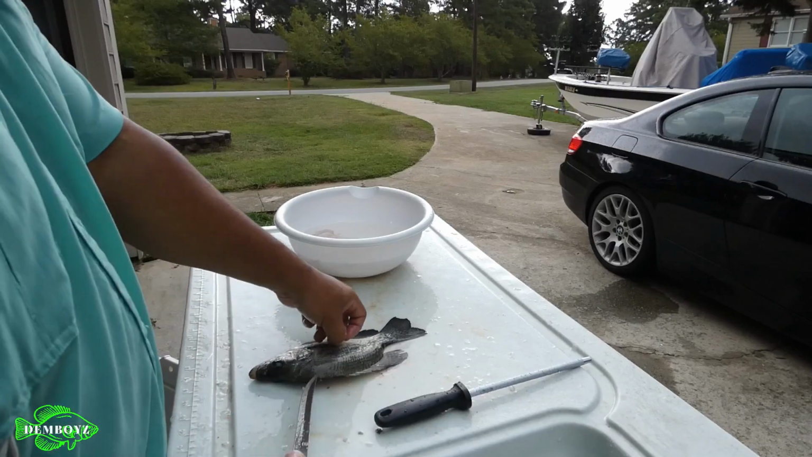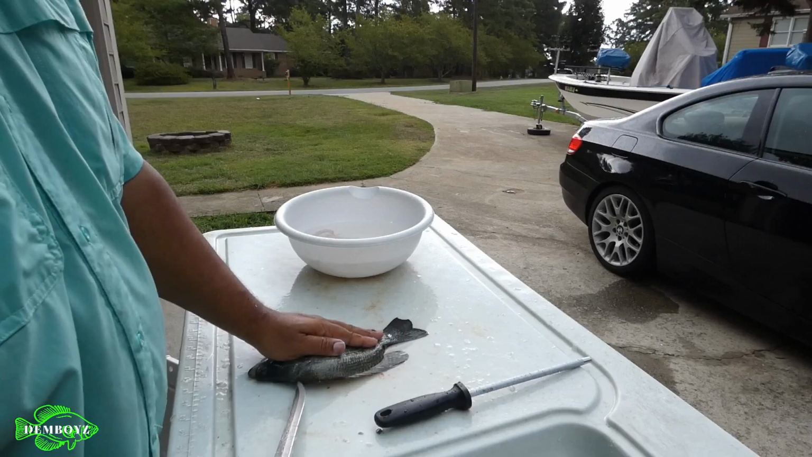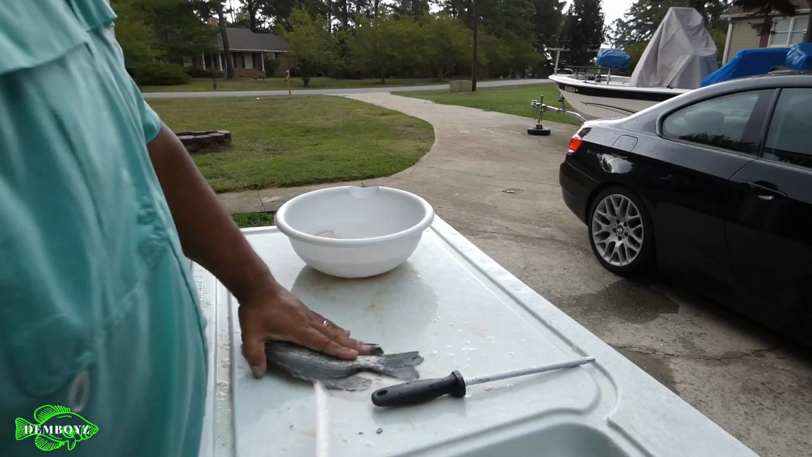Once you're making a decision, following that gear line, follow that broadside of that back all the way down the spine, close as you can, you know.